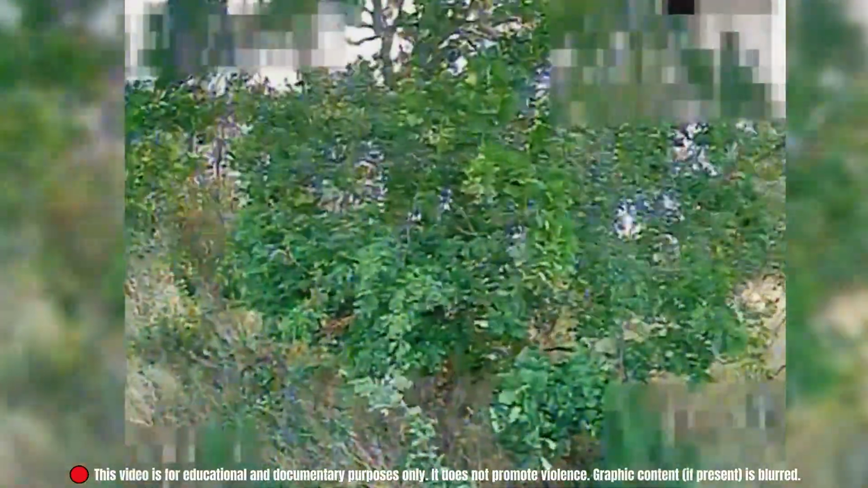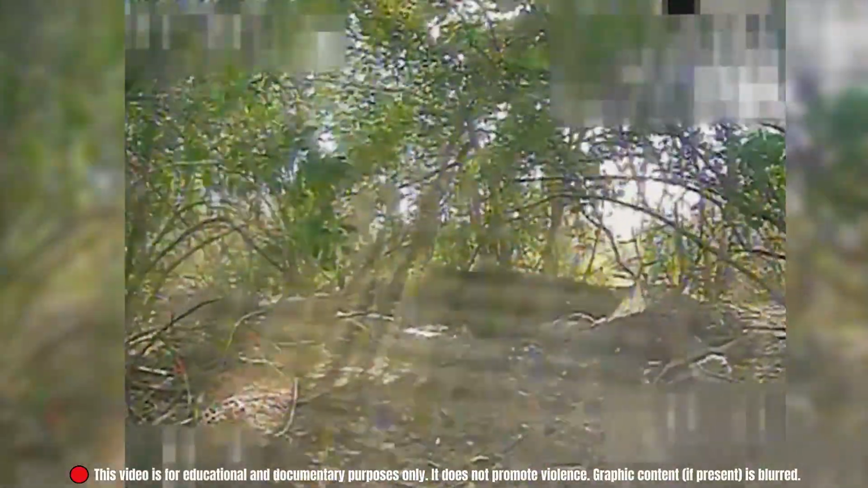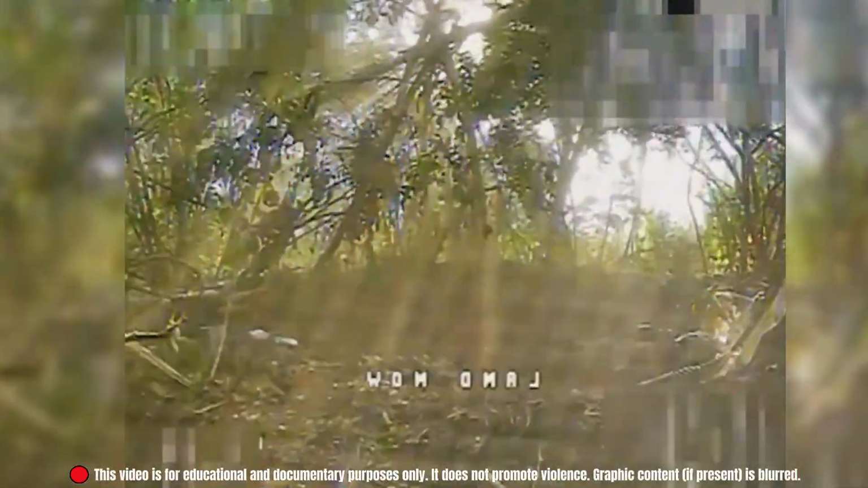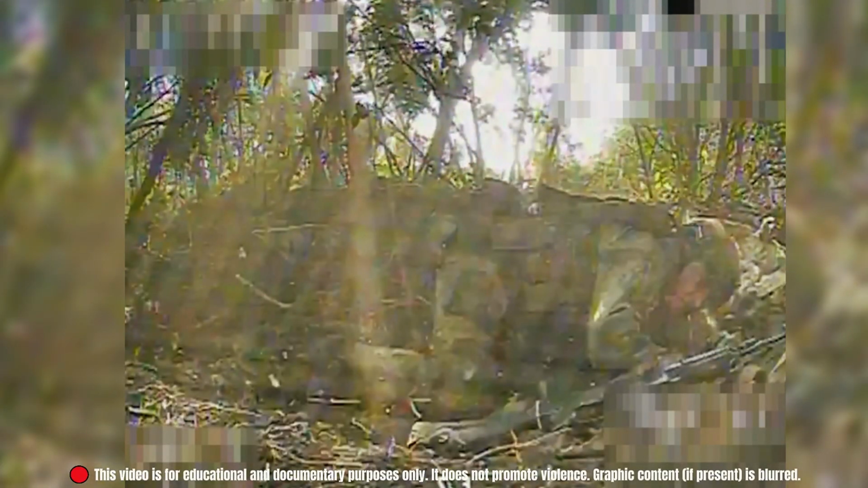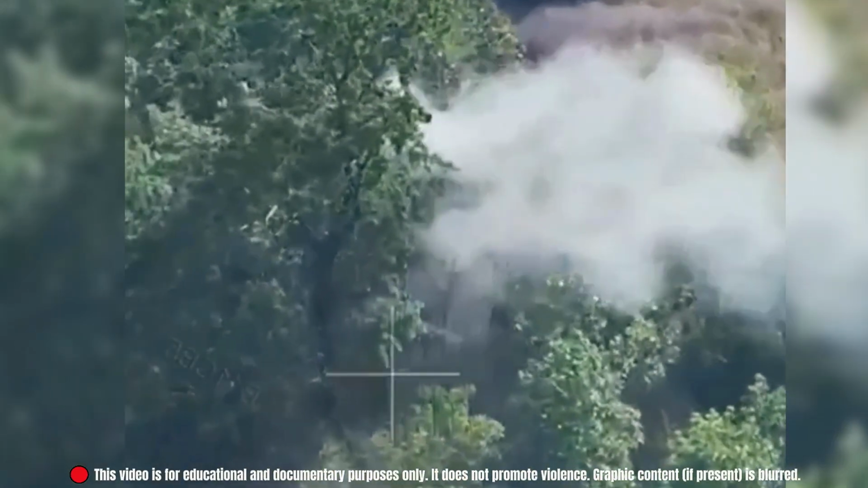Dense woodland near the Lyman axis. A Ukrainian FPV drone hovered at low altitude, scanning tree lines with thermal support. Then, heat signature detected. A figure face down, not moving, just a trembling body flattened against the forest floor. The drone paused, then dropped. In thermal warfare, stillness is not safety, it's just delay.